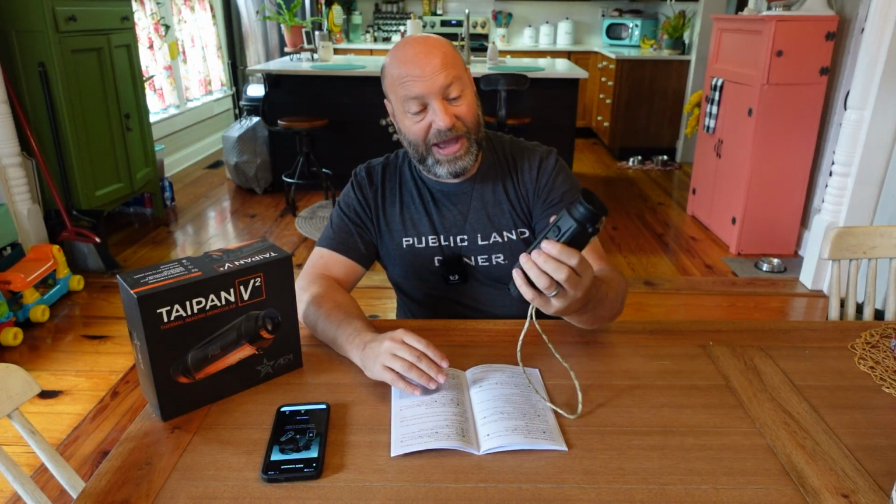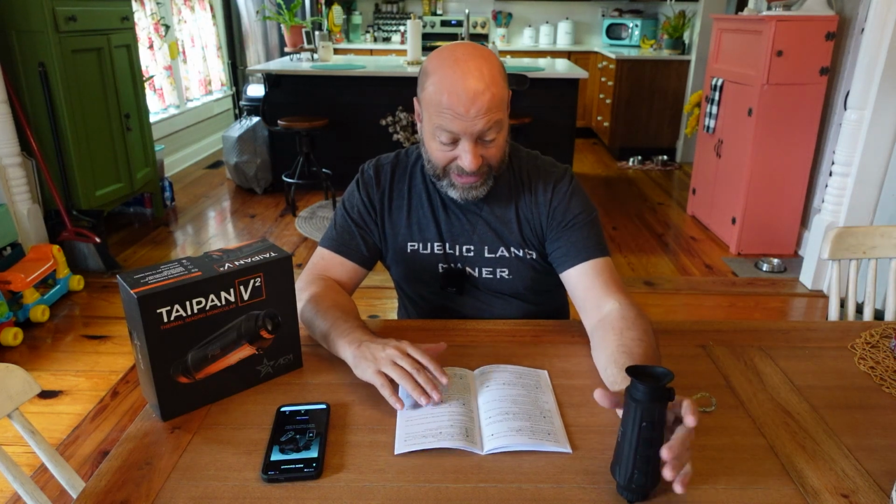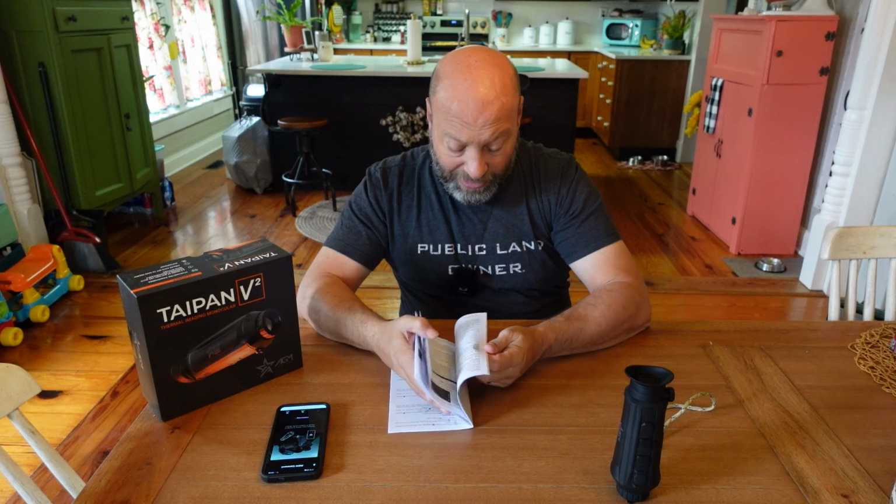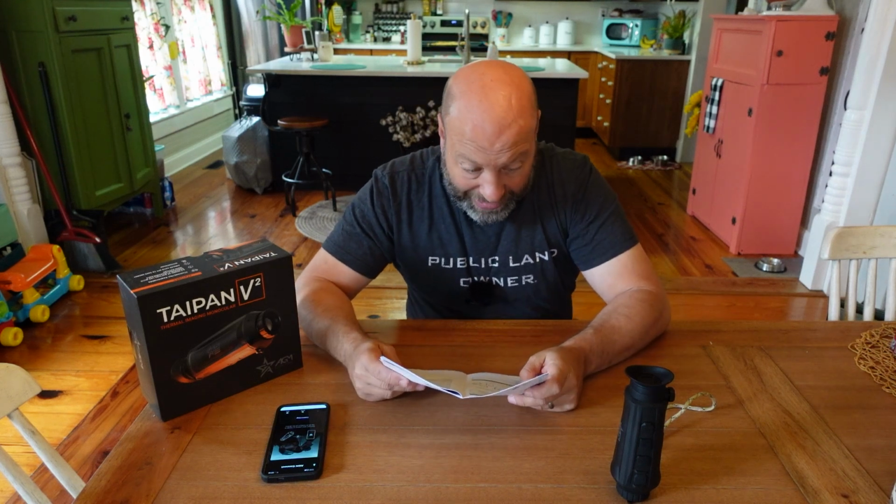Basically, you have a mode button on here, and then your top button is your zoom, then your mode, and then your camera button. The mode button also cycles through all your menus, and then you got your up and your down, which are these two. It's a real simple process. And your modes that you have on this thing, I think I covered those earlier. I don't remember. It's been a week or so since I made that video. We'll highlight these features on here, though, and I'll tell you about these real quick.